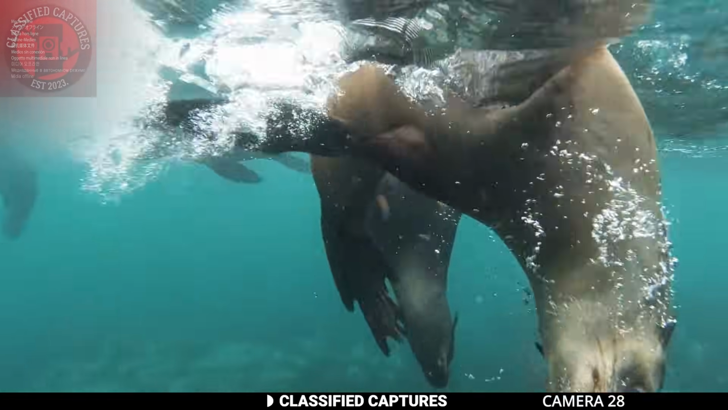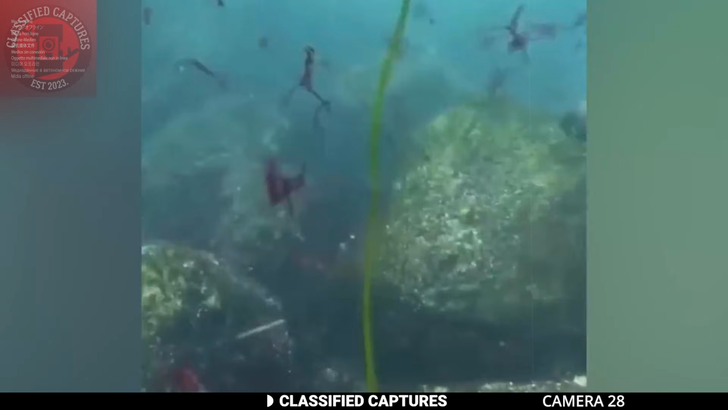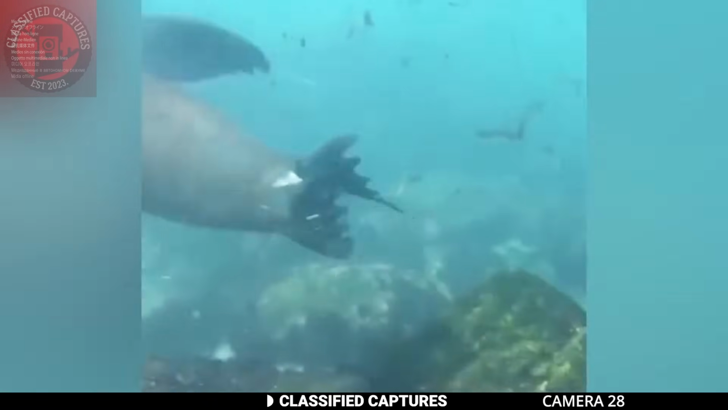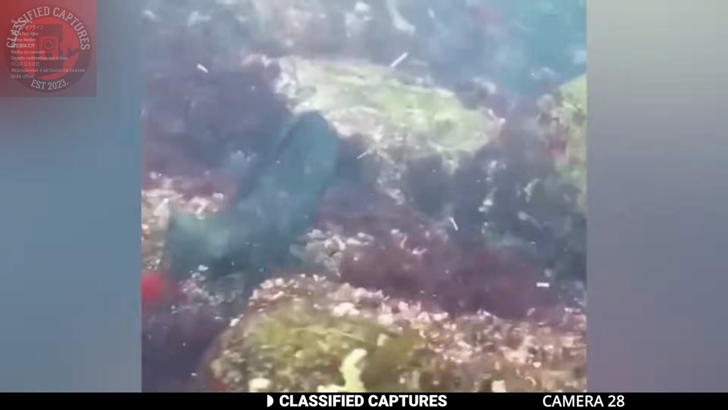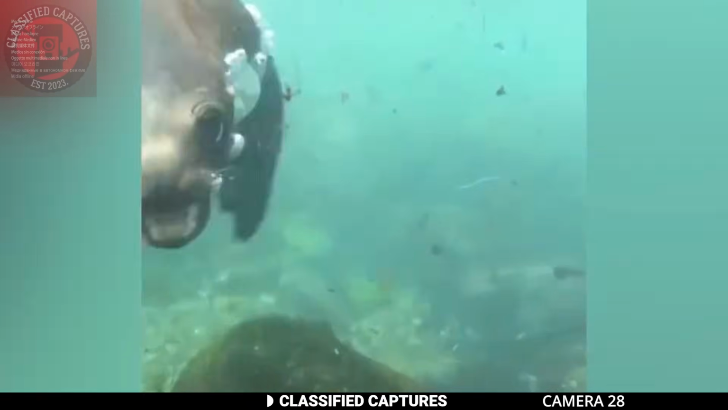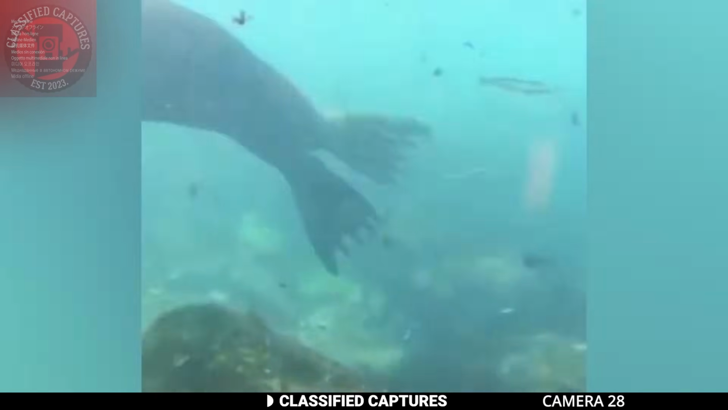While these marine mammals are generally known for their playful and curious demeanor, there are several reasons why a sea lion might display aggression toward a diver. It could be due to the animal feeling territorial, protective of its young, or reacting to perceived threats. In some cases, individuals may not be fully aware of how to interact safely with marine wildlife, which can lead to misunderstandings and conflicts. While we can't tell which of these is responsible for the sea lion's attack, it serves as a reminder that these animals can also be dangerous.